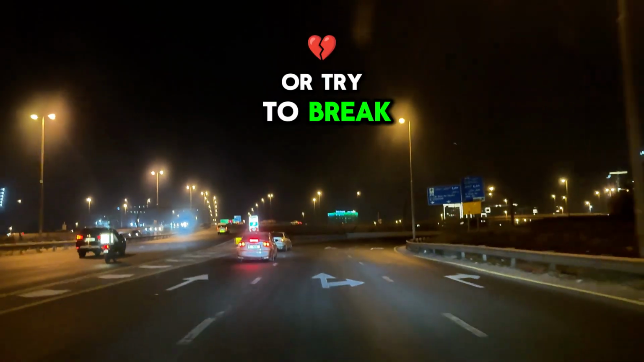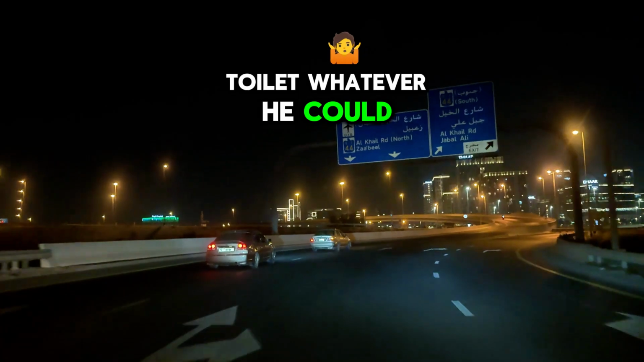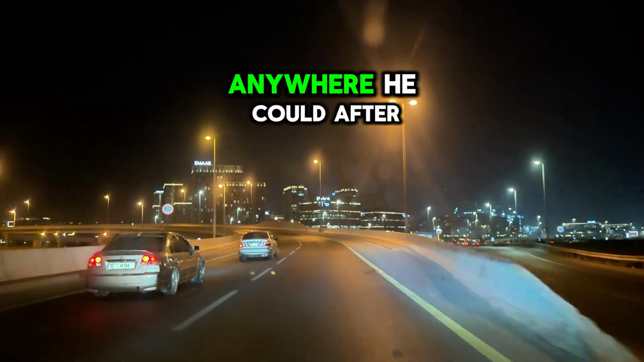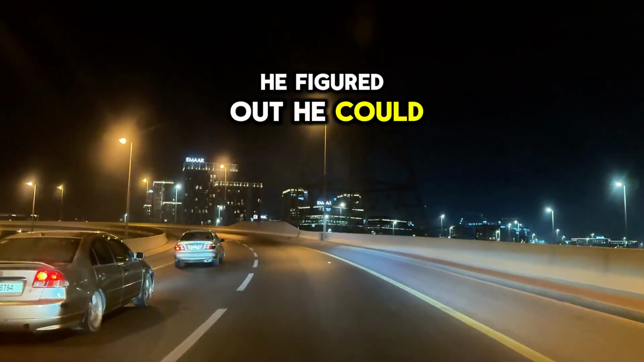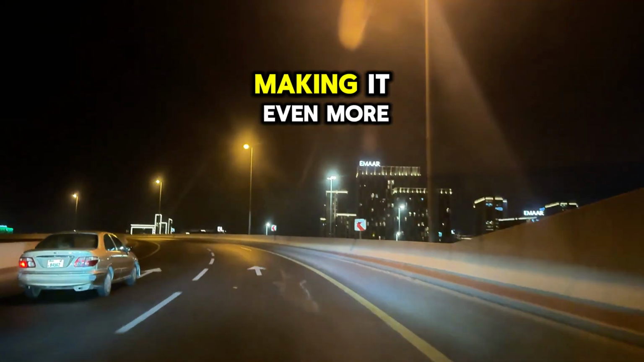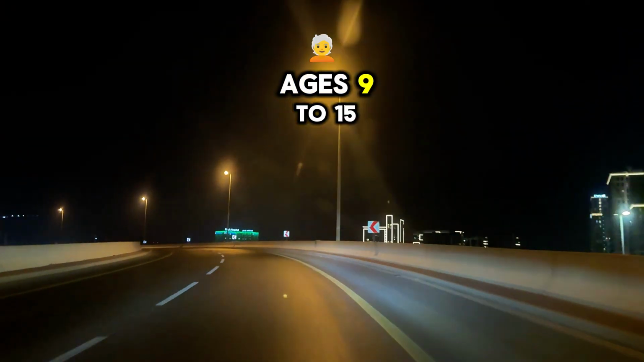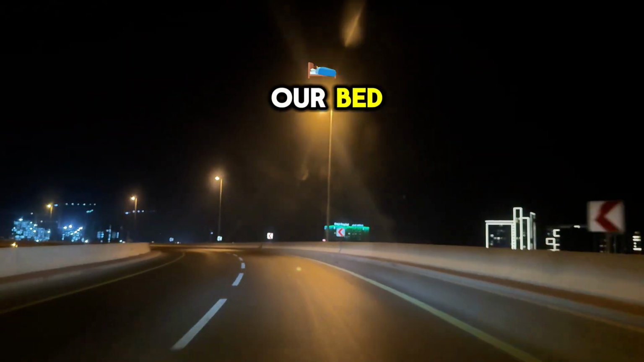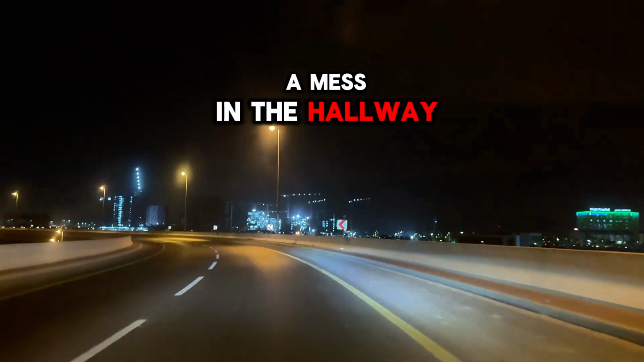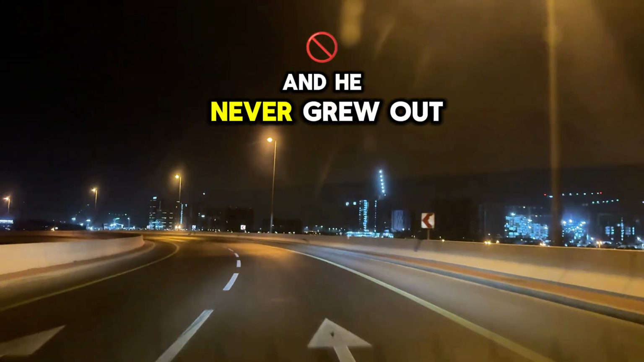As soon as he could walk, his mission in life was to destroy things. He would break or try to break anything that came in his range, smash it, chew it, throw it in the toilet, whatever he could. After a while he figured out how to get his diaper off and took great pleasure in making messes anywhere he could. After a while he figured out he could hide it, and started making messes in places we wouldn't find right away, grinding it into carpets, making it even more of a problem to clean and making the house smell bad. When he got older, ages 9 to 15, he would make messes in our bed, until we got a lock on our door and he wasn't able to get in anymore. Then he'd just make a mess in the hallway in front of our room. That biological warfare started around 2.5 years old and he never grew out of it.